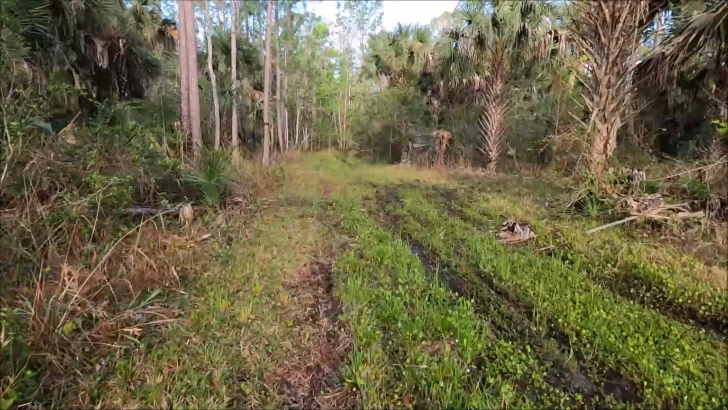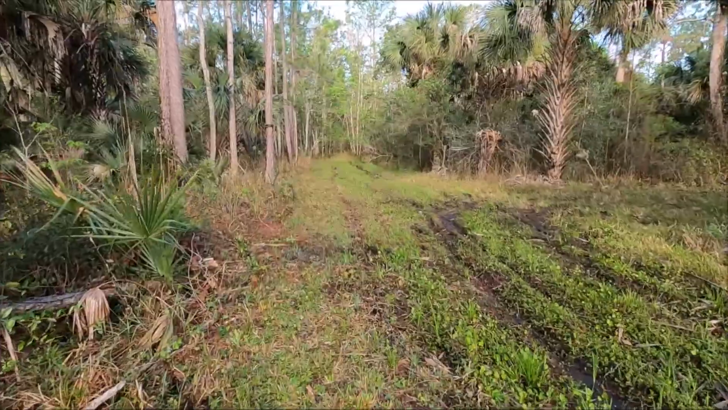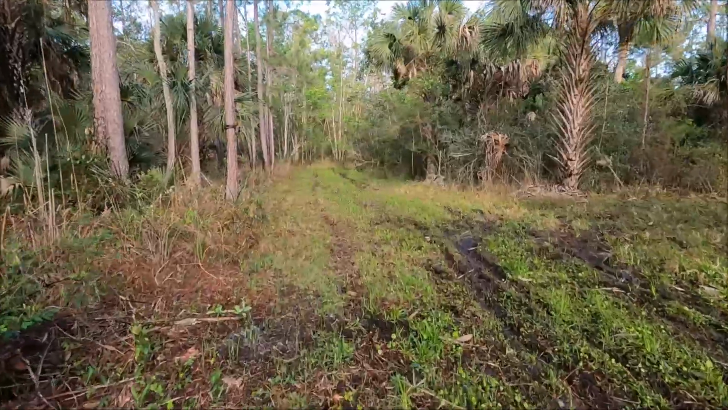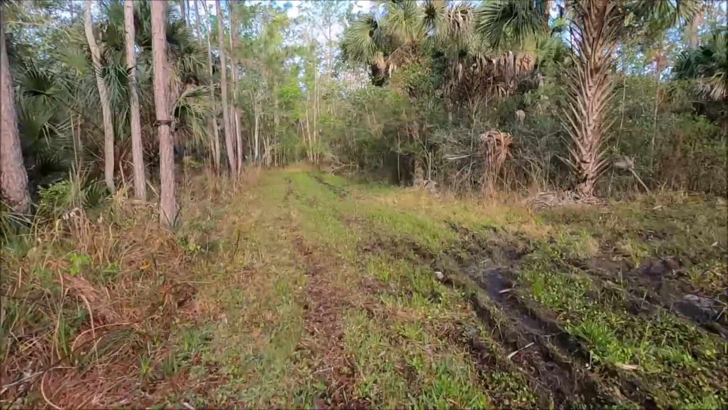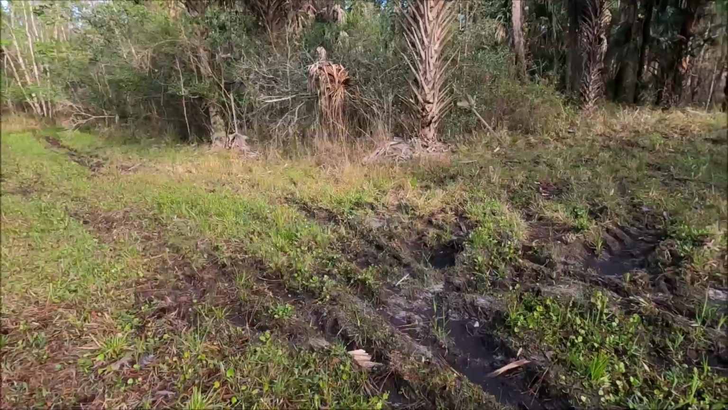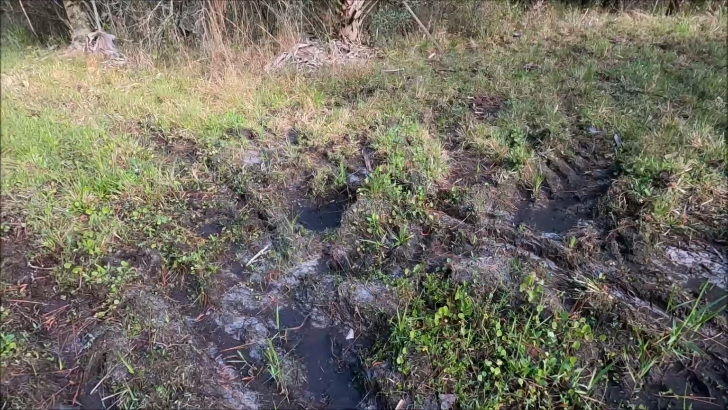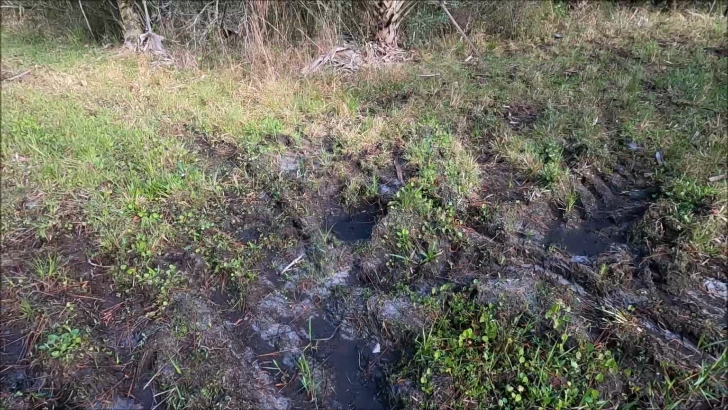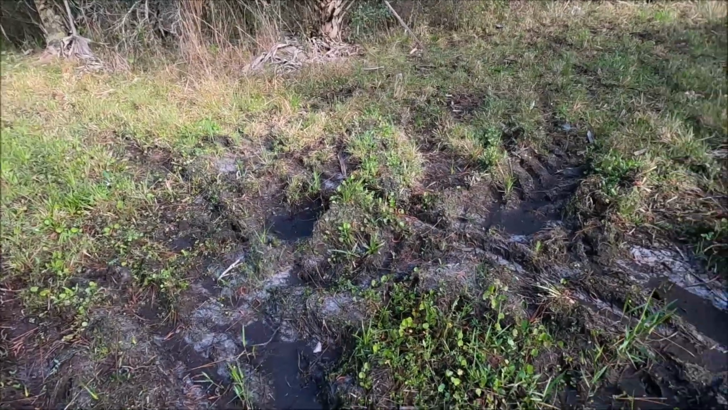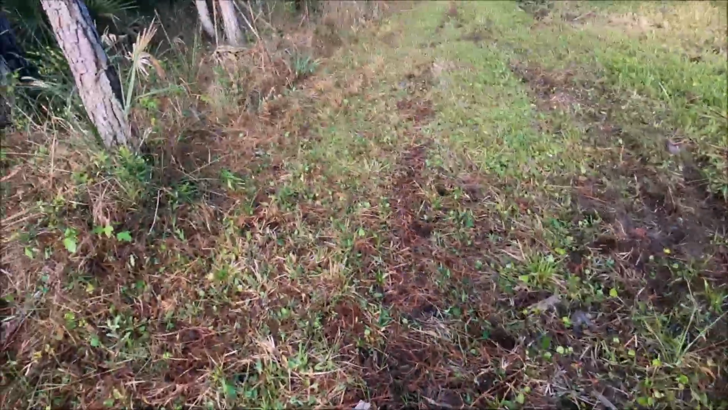I don't know how fresh they are. If it turns out to be a good spot, we'll leave it here. If not, we might find another place for it. Or maybe armadillo. Big deer tracks there. Over there, so maybe we got something good.